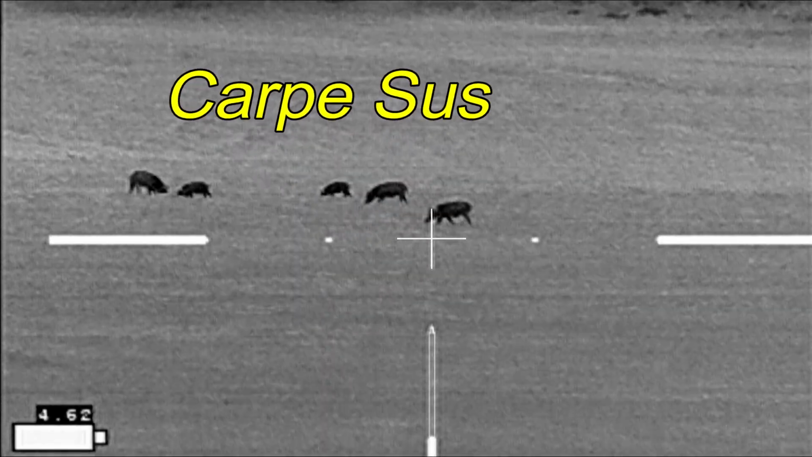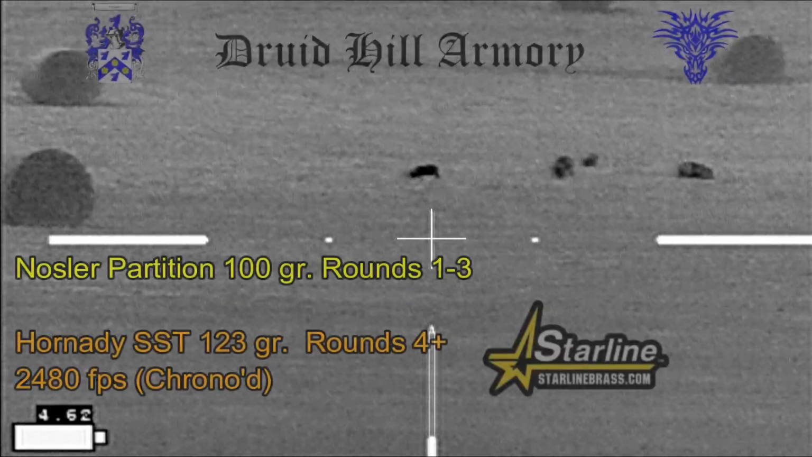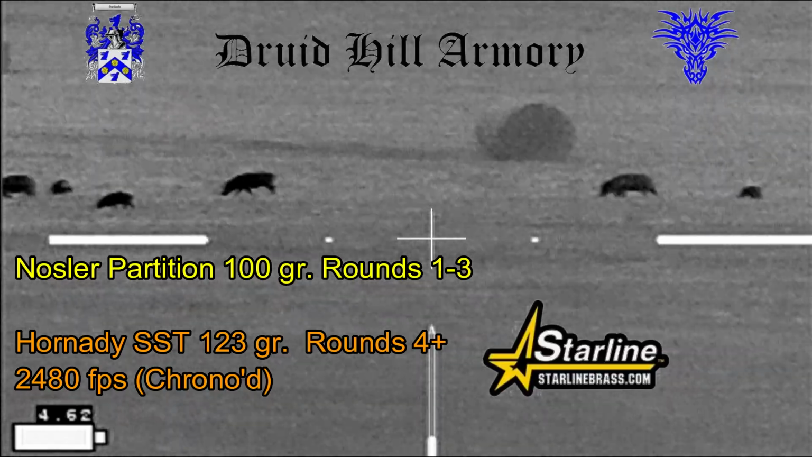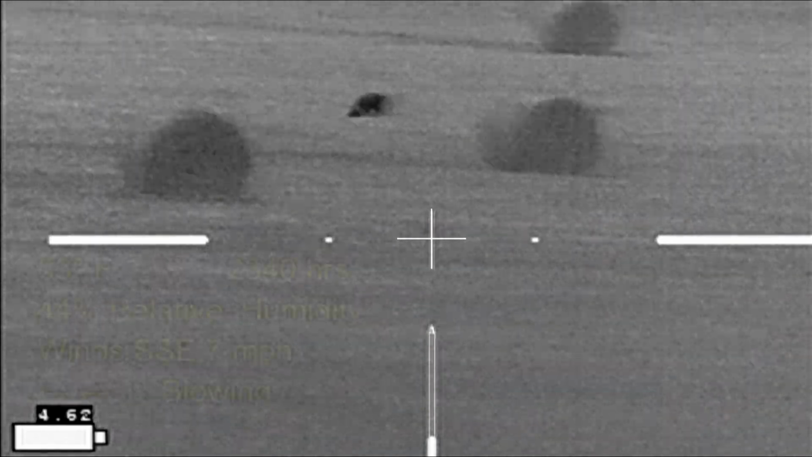Carpe sus. Moving on to the next property. Got a nice little sounder of hogs. And the opening shots are going to be with the Nosler Partition 100 grain bullets, and the rest are going to be with Hornady SST 123 grain bullets.